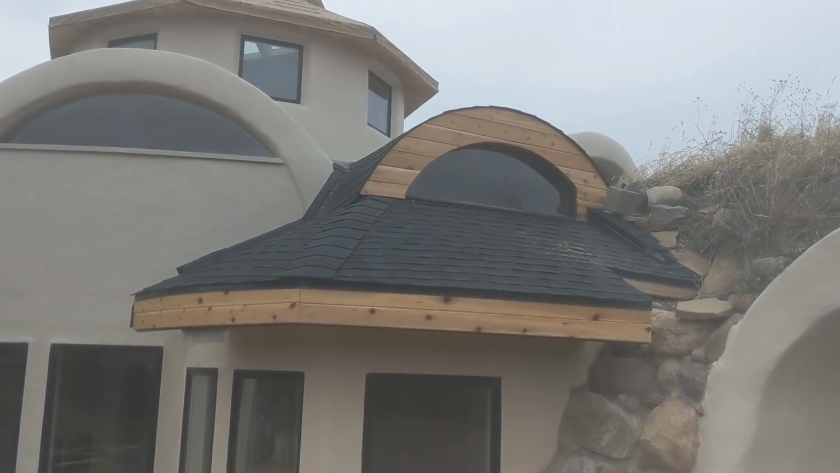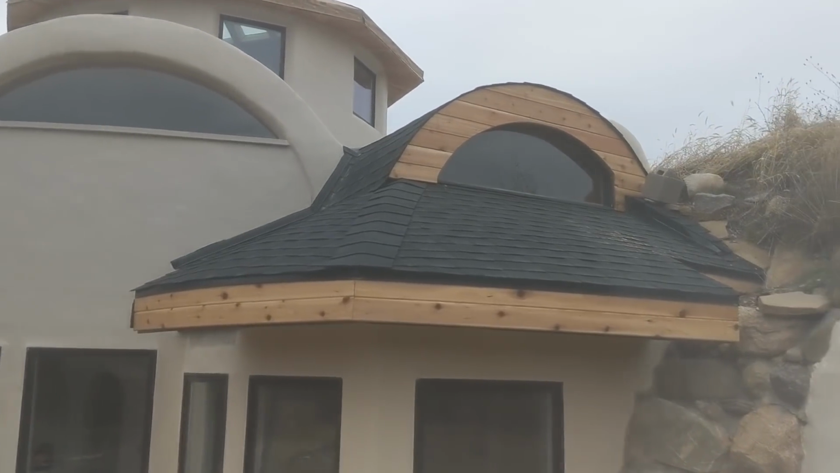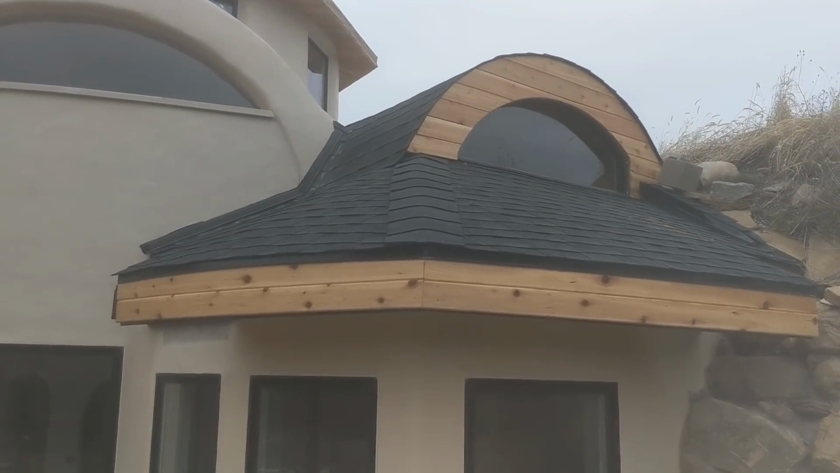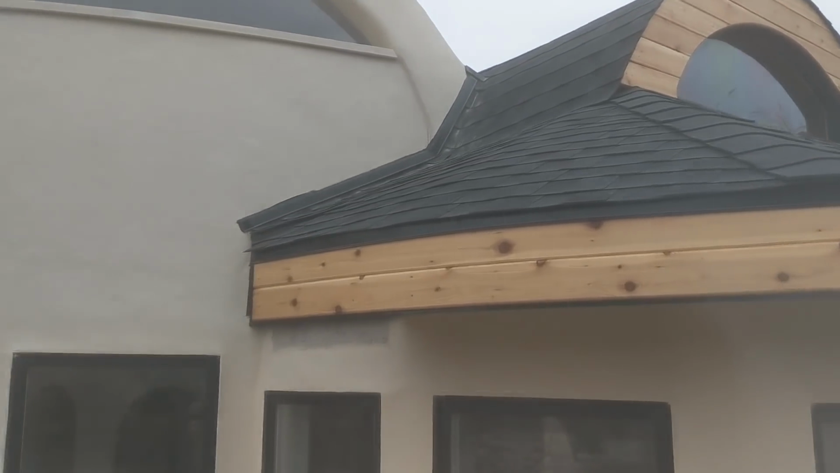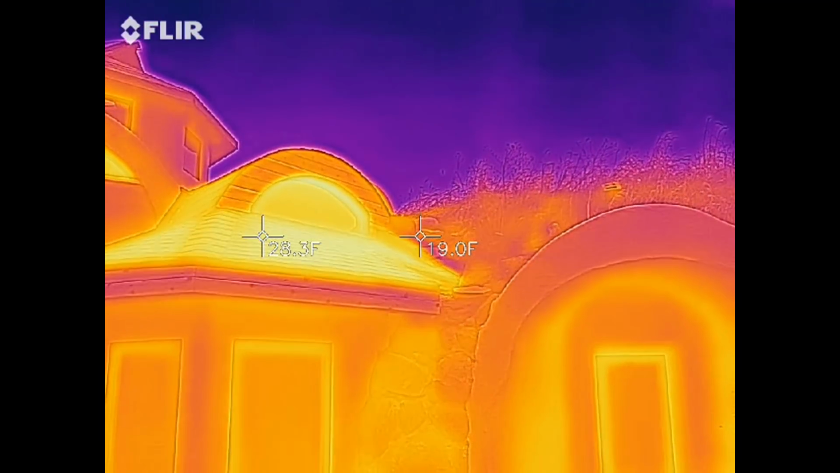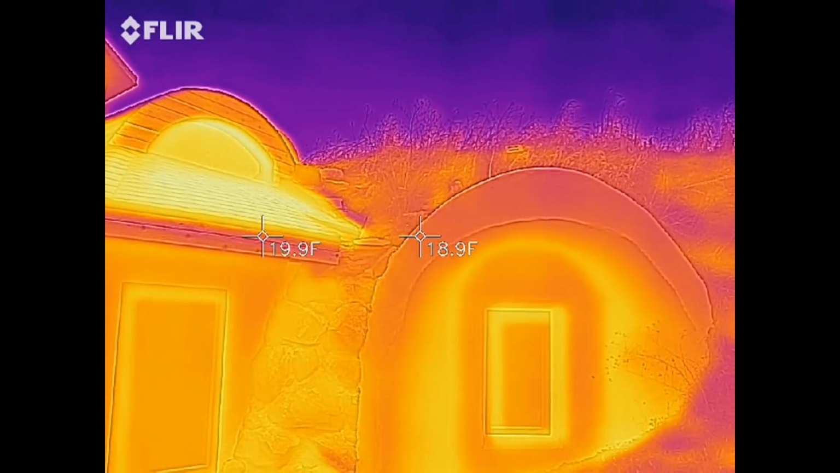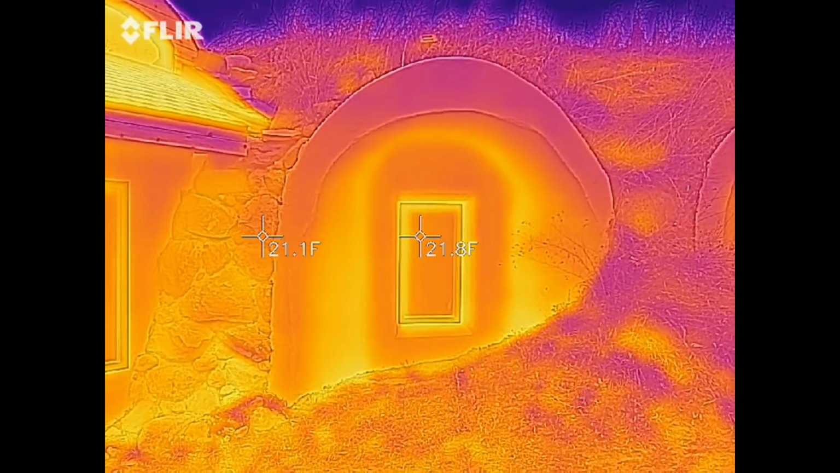This roofing section was my most recent accomplishment. I'll be spray foaming the underside at some point, but at least the outside is waterproof now. Under infrared, it looks like this. Pretty sure most of that heat is just the shingles and masonry warming up in the sun. The difference between those bright yellow shingles and the orange color is about 8 degrees.